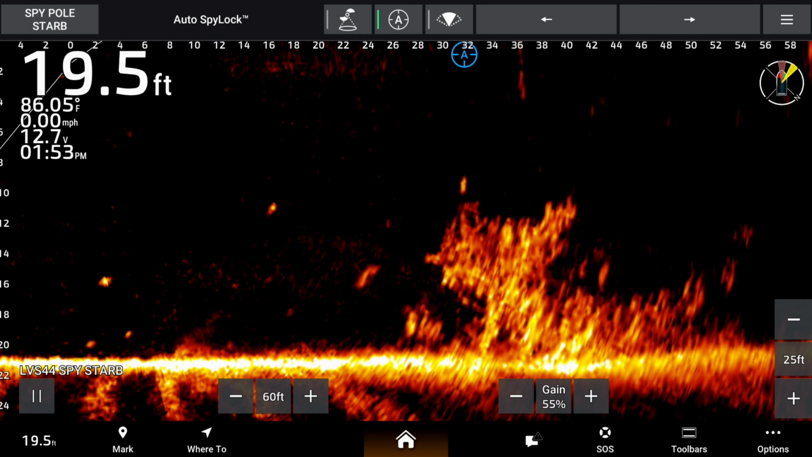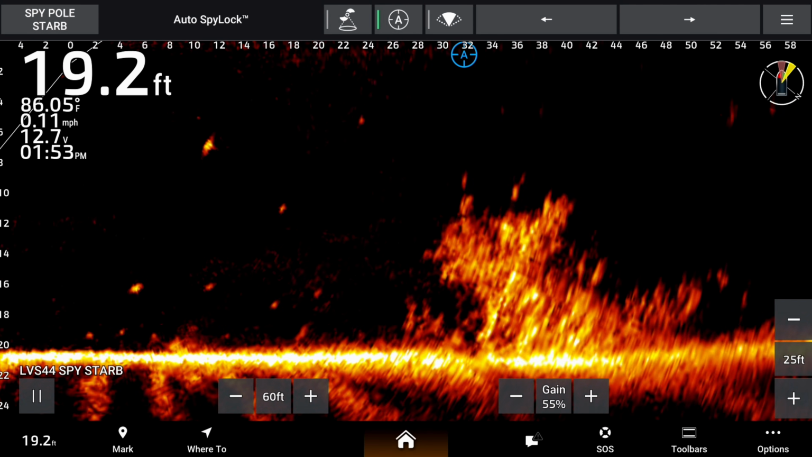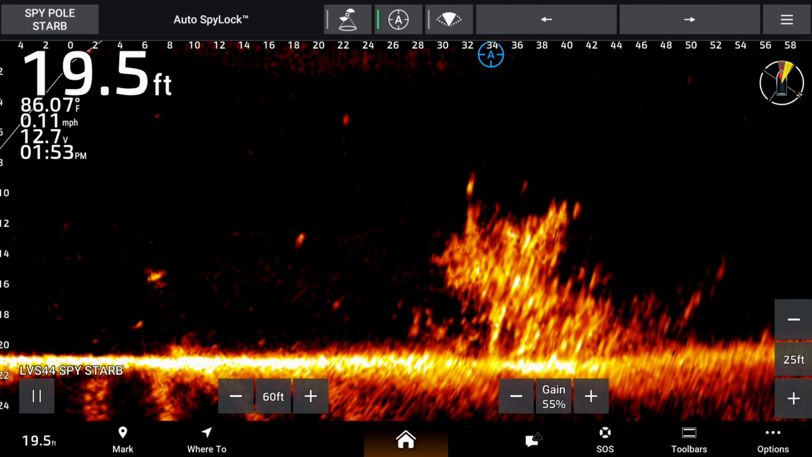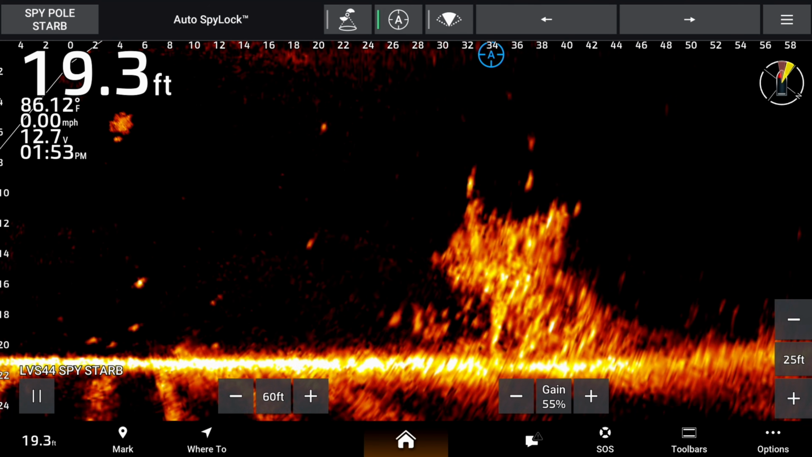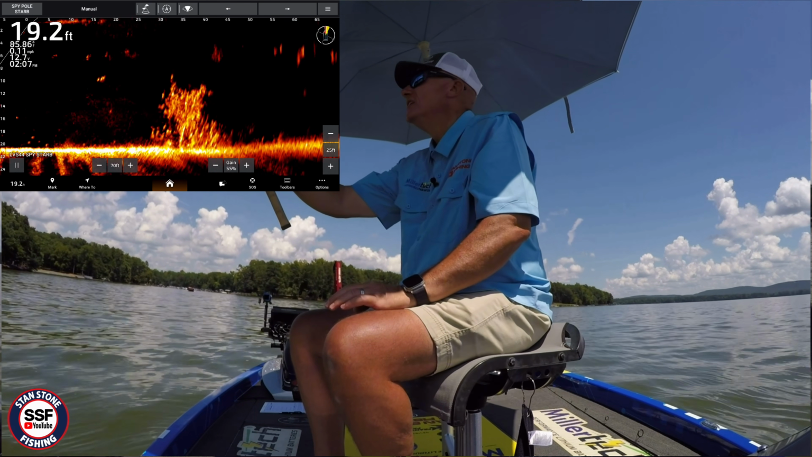All right, we're at 36 feet, falling in that brush pile. We're right inside of that brush pile. Probably get hung up, but we got us a little baby out of there. We did catch us a fish.